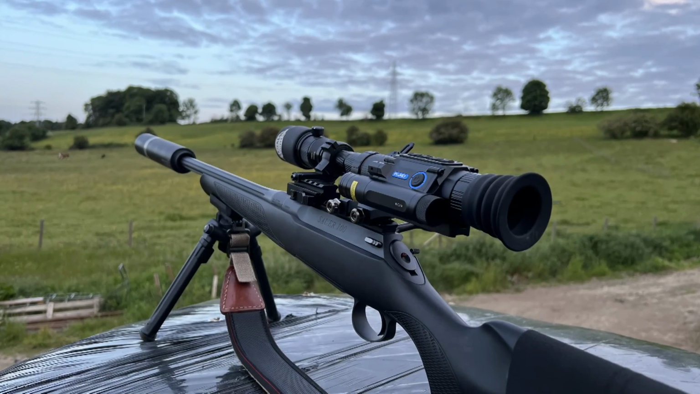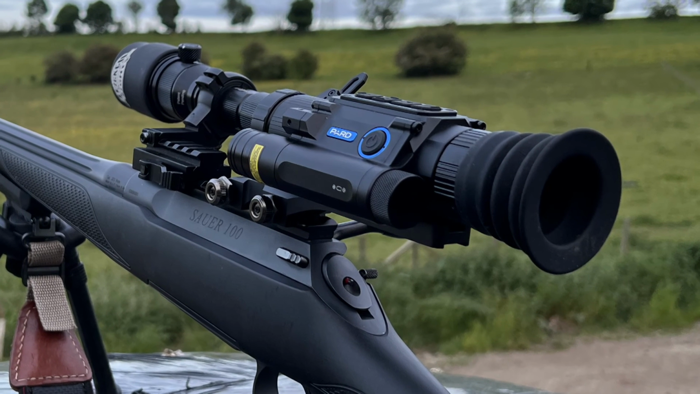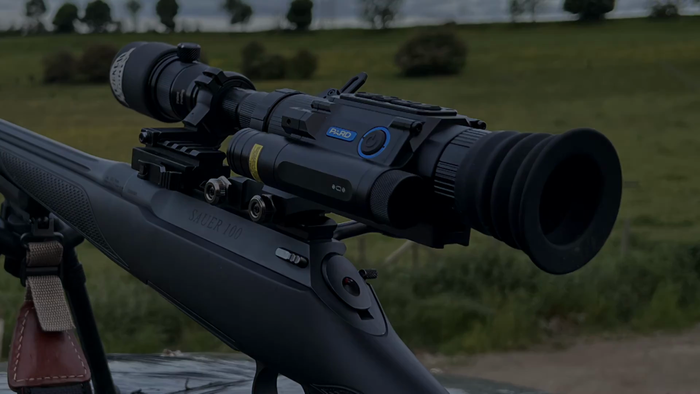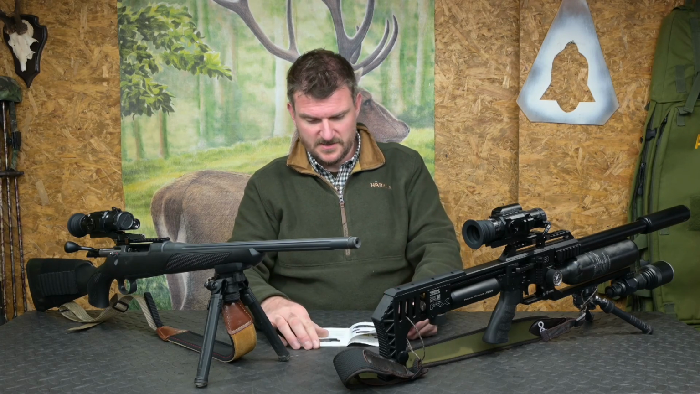Overall dimensions are 182 by 71.5 by 53.5 millimeters. Overall weight is 415 grams for the non-LRF unit and 455 grams for the range-finding version. Both units are supplied with a full instruction book which describes the functions and details.